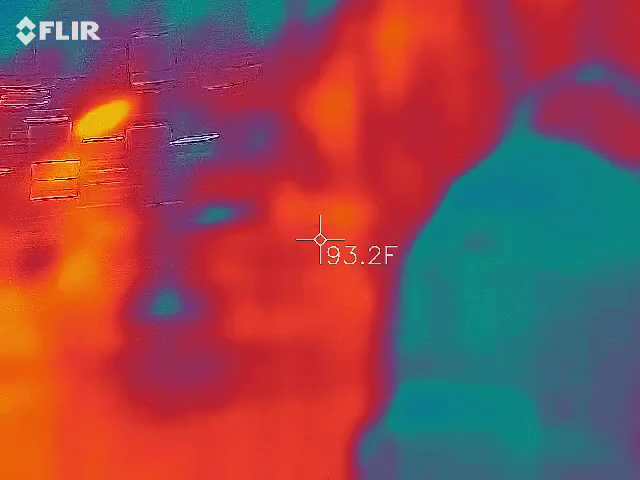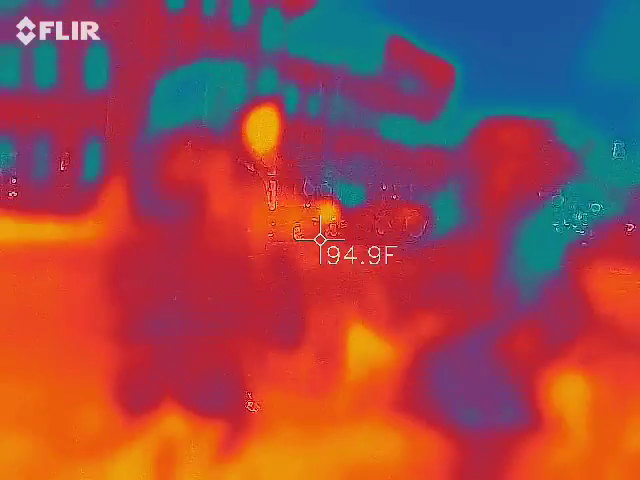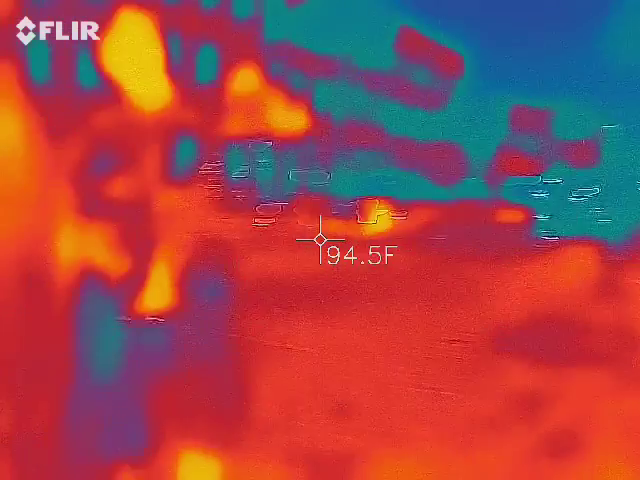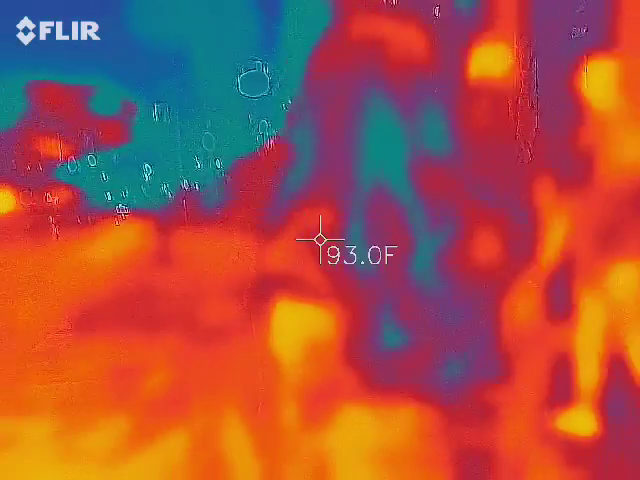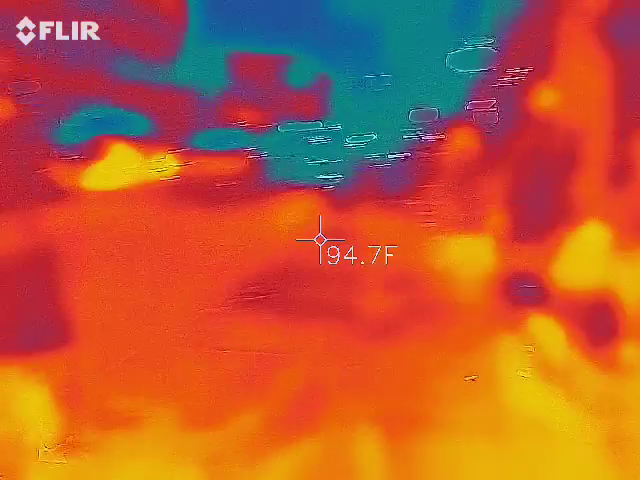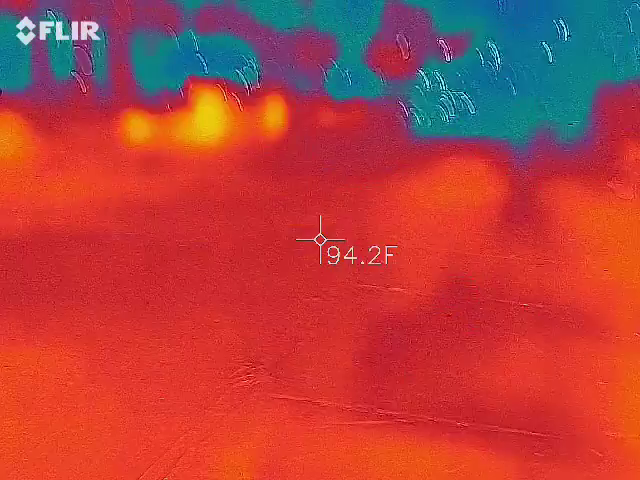I'm looking up. Please slow down. We're going really fast. So, you see the stone at the very top of the building? See the lighter colored stone? It's tan. It's all brick up there, but that tan stone, do you see it? I think I do. It goes at the very top. Okay, go ahead and shoot the very top. Keep going right there. What temperature do you have right there?